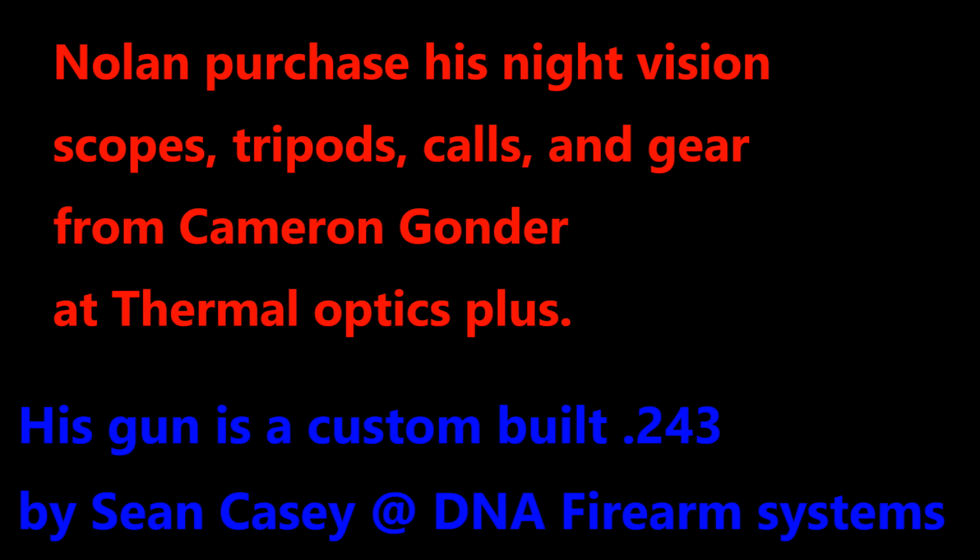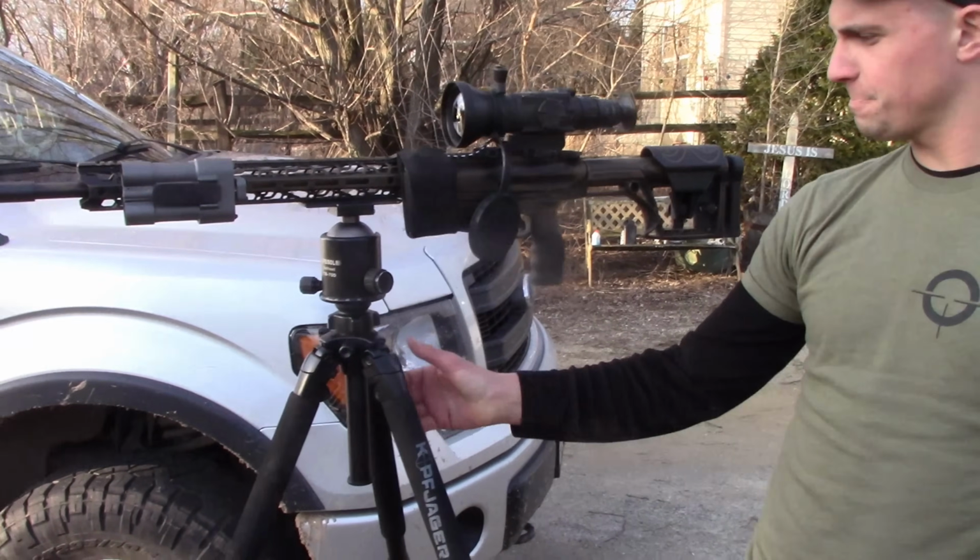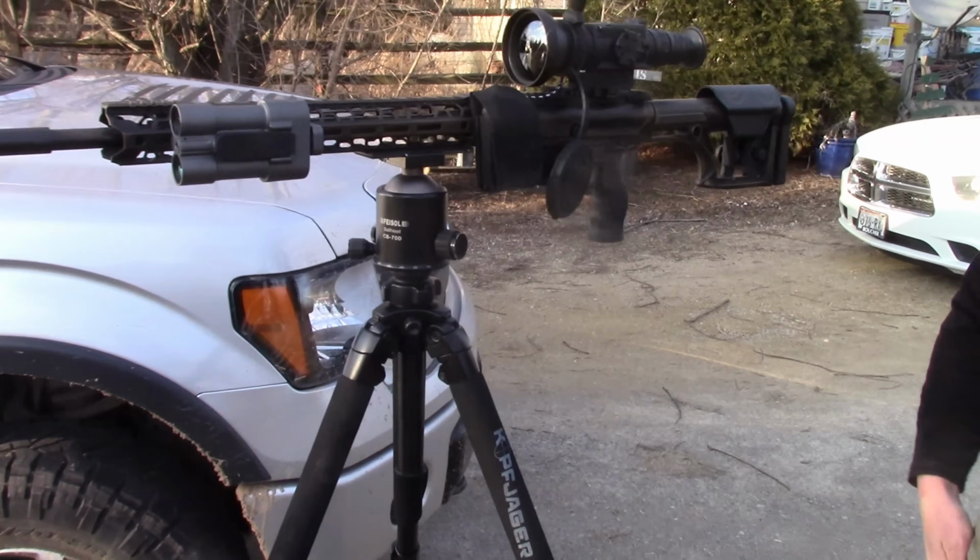Yeah, we just shot today and it was right on at 100 yards and right on at 200 yards, so yeah, shoots pretty good. It's a .243. So yeah, last night it worked well, and hopefully tonight we can get some more. Pretty cool looking piece of machinery. Yeah, it is. It's something else, that's for sure.